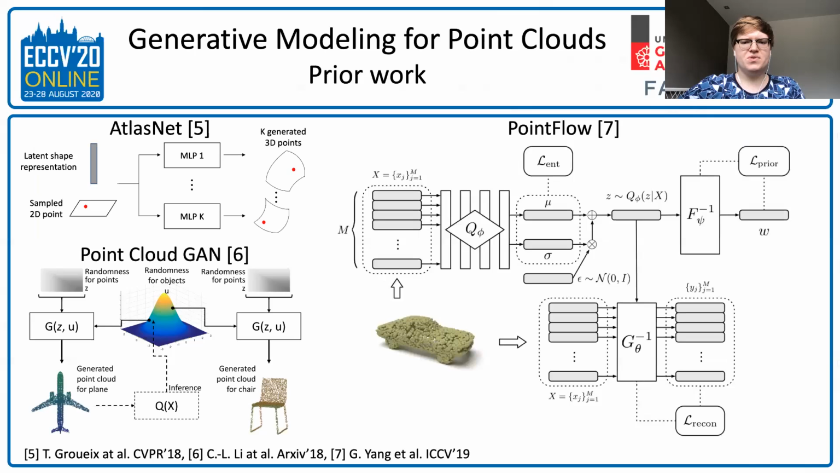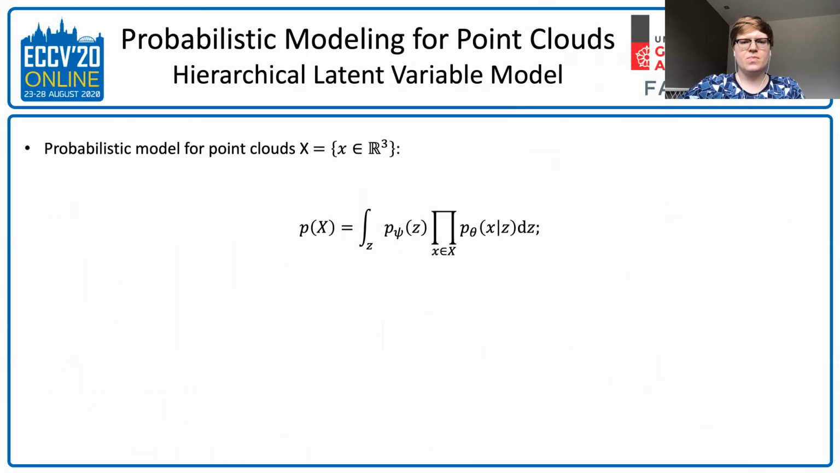Our work is based on the same probabilistic model and shares the overall structure with PointFlow. However, we substitute continuous normalizing flows with one of the most established and efficient discrete normalizing flows, affine coupling flows, and redesign them to support conditioning. Moreover, we extend the approach to the single-view reconstruction task. First, let us discuss the probabilistic model.